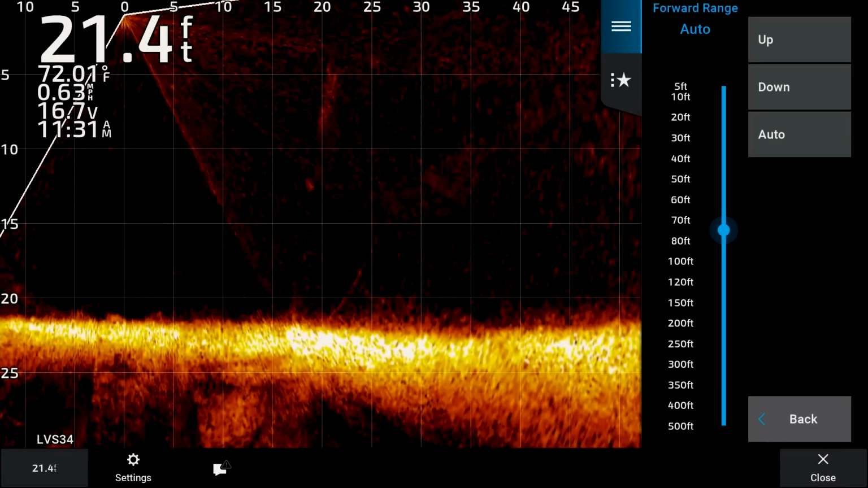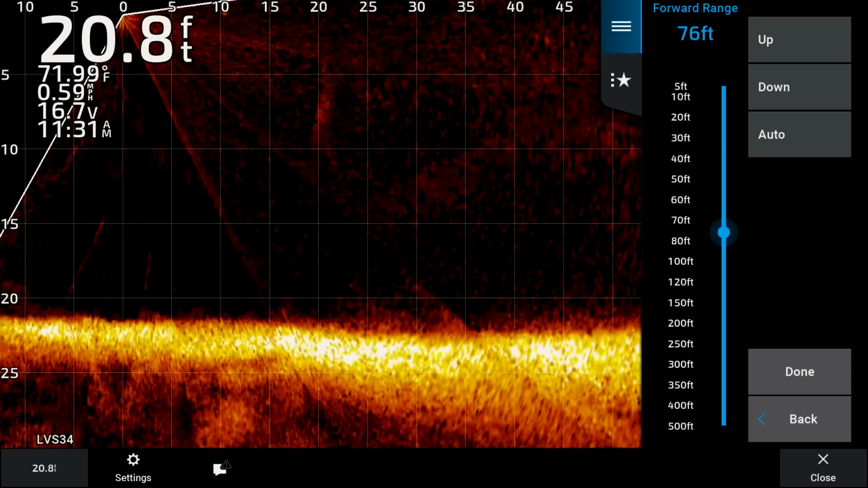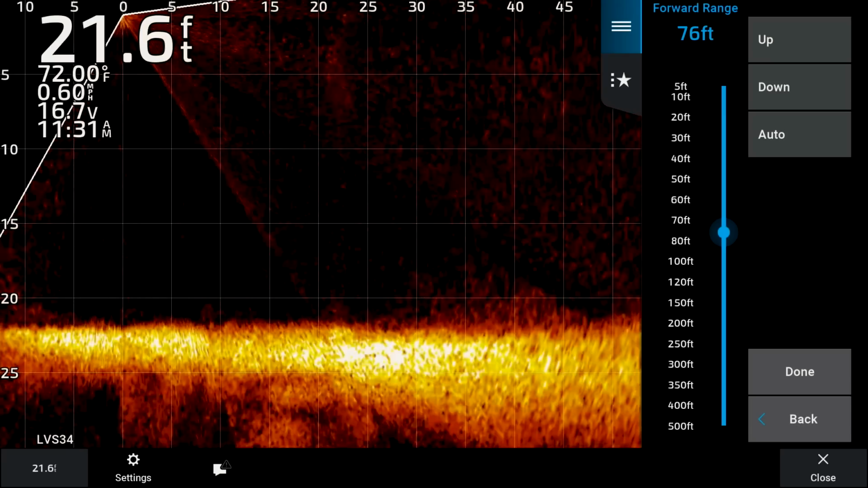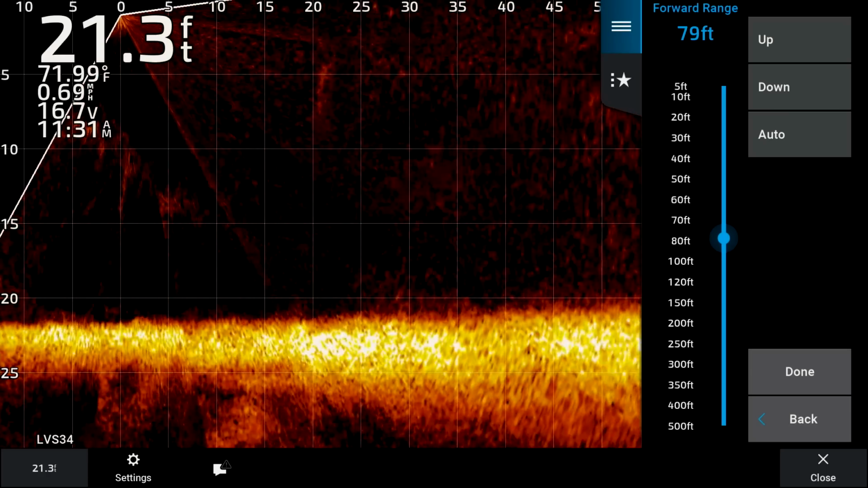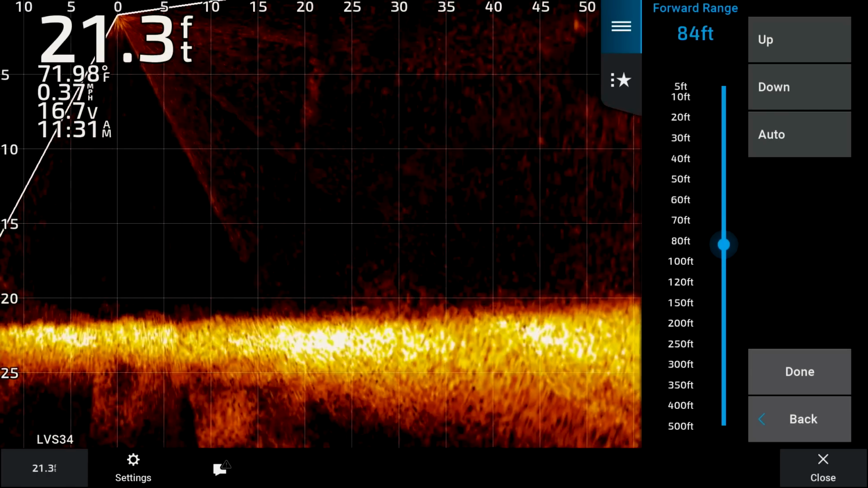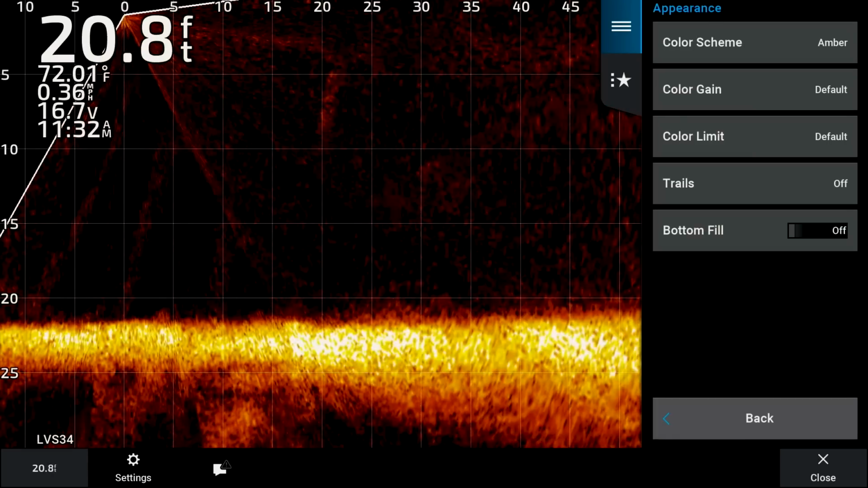Going to forward range, we want to make sure this is not set to auto. Again, it's kind of dependent on the depth of water I'm fishing. The deeper water that I'm in, the further out that I want to have that forward range. Today, since we're fishing some deeper water, I'm getting away with being able to see fish at that 70 to 80 foot range. So I'm gonna keep it right at 80 for now.